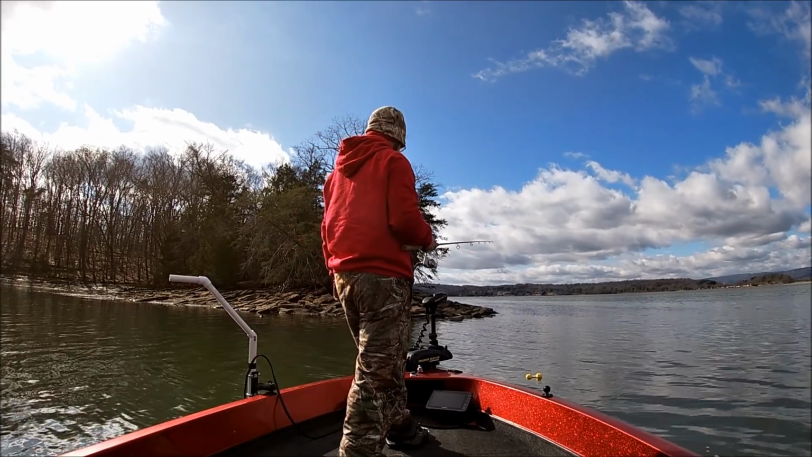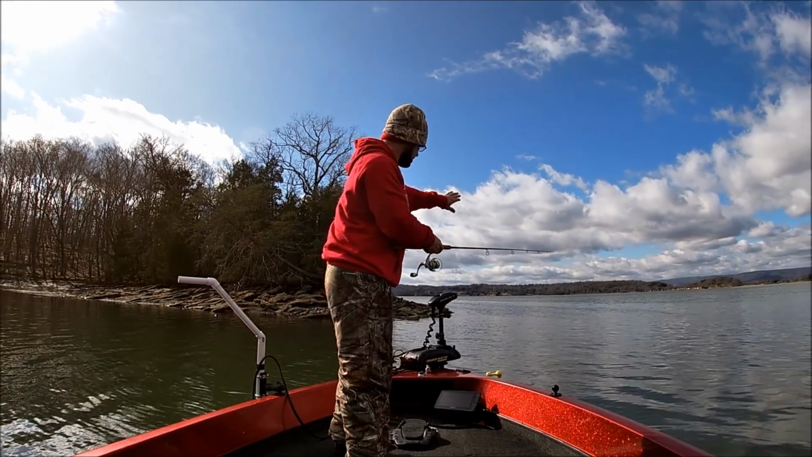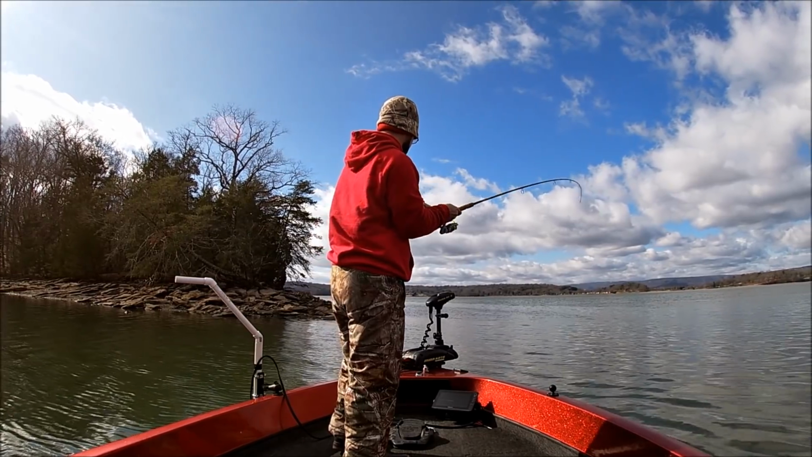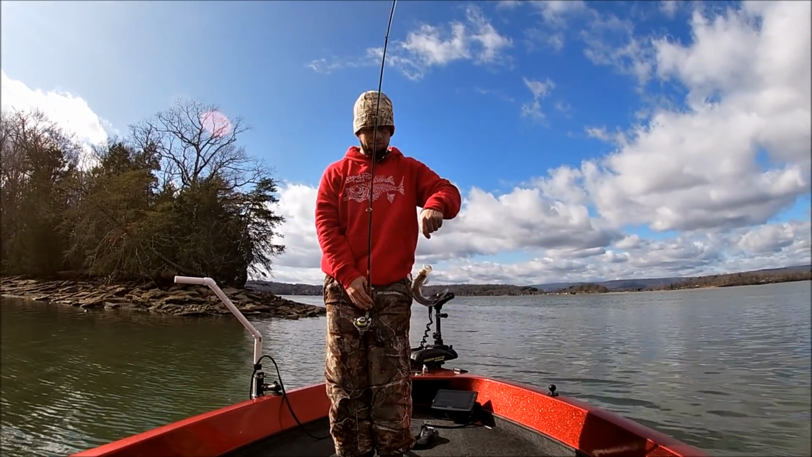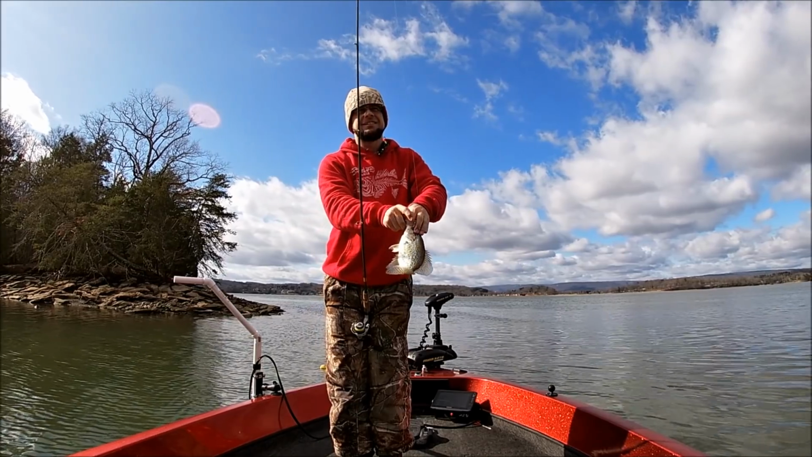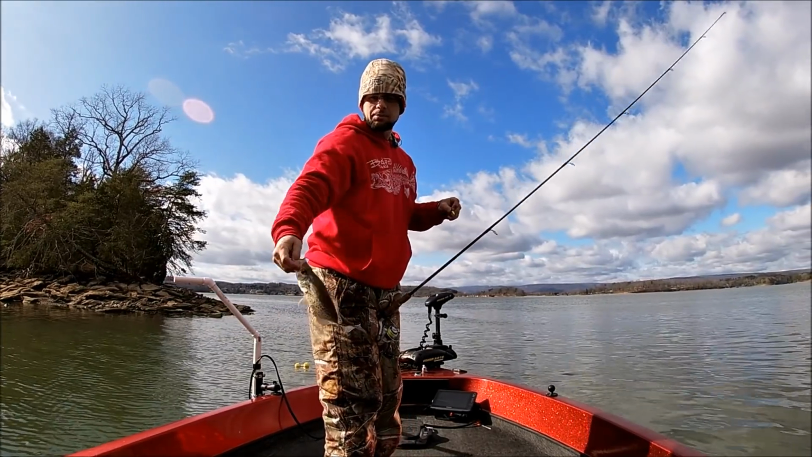So what happens, this point comes and just drops off right here. Comes out and drops. It's got some rock on it. And boy, the fish are stacked. They are just stacked up on this little point. Points are structure too, guys. This little black crappie.